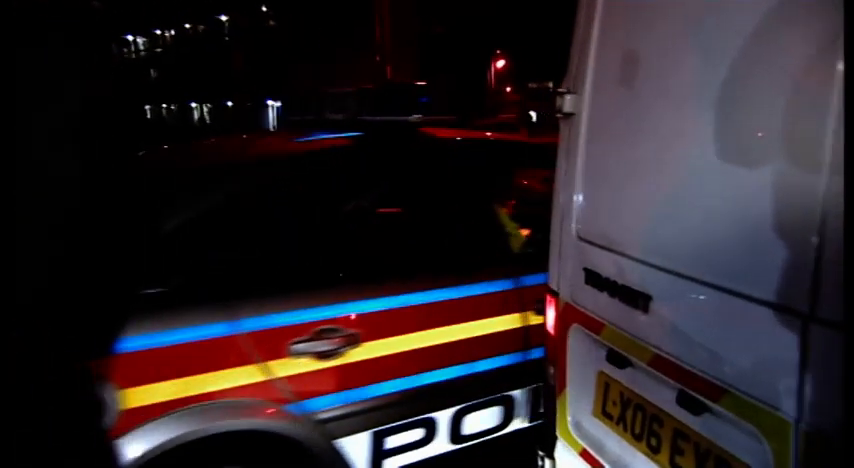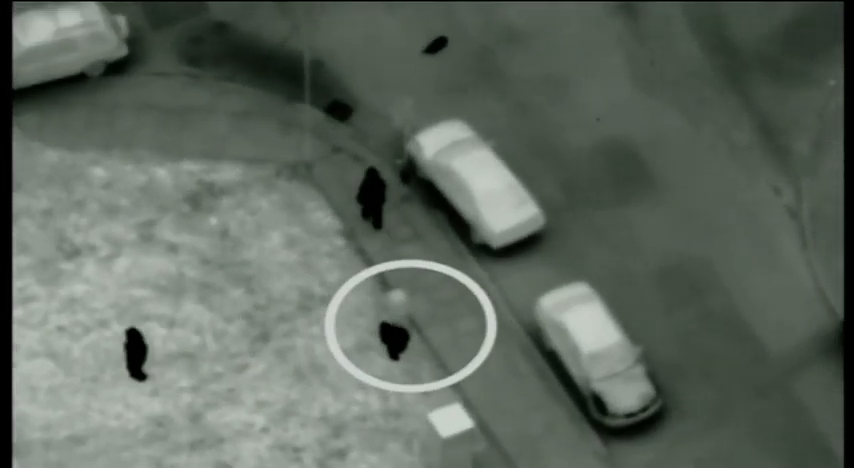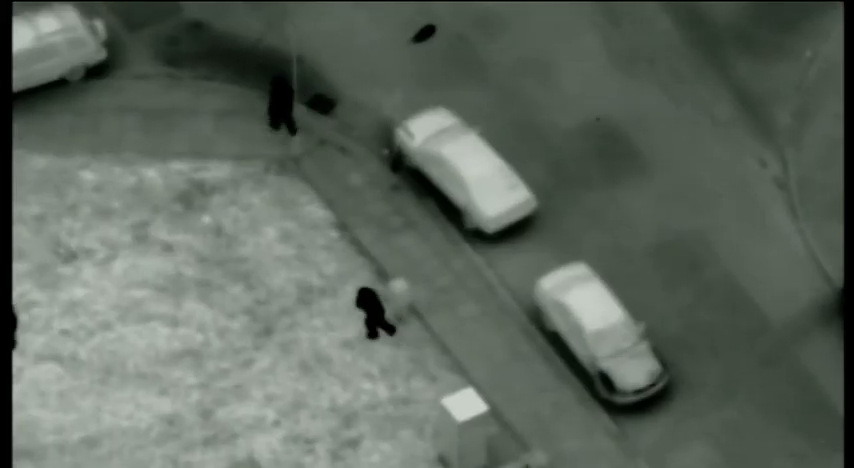The helicopter crew believe they know why the car refused to stop for police. The eye in the sky has a job for the nose on the ground. Dog handler from 99, could we just get you to this area of grass where we think they dumped some, possibly something small? The helicopter, as they decamped from the vehicle, saw them place something down on the grass near the vehicle, the bandit vehicle.